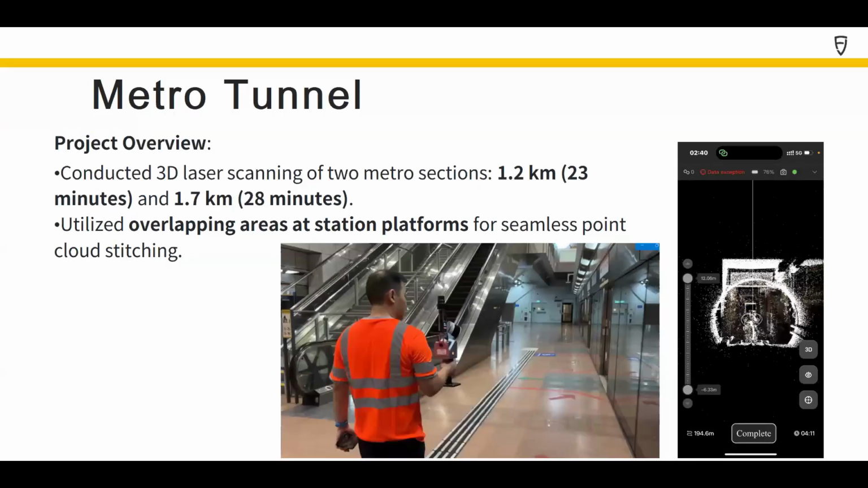Hey everyone, good afternoon. I'm Benson from FJ Dynamics, and next I'll share about this case I've done in Singapore, the background of it, how I achieved good scanning of this case, and in the end, why we're doing this case.